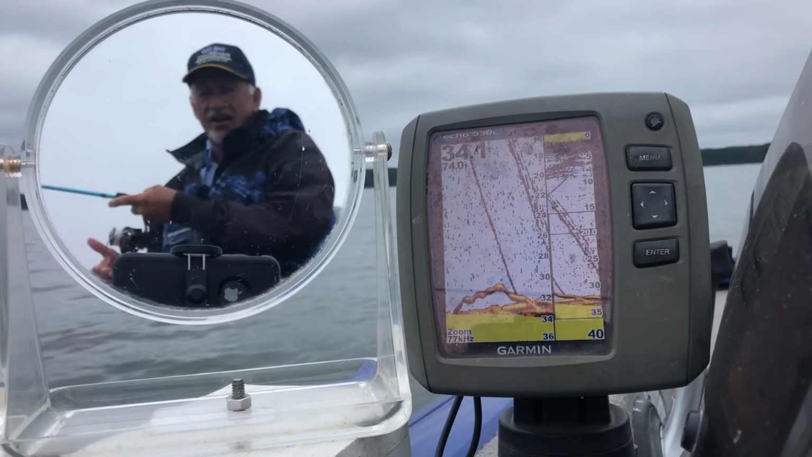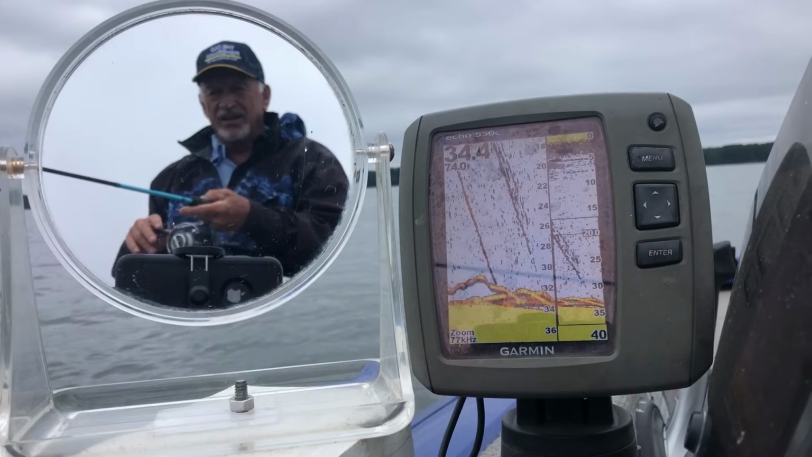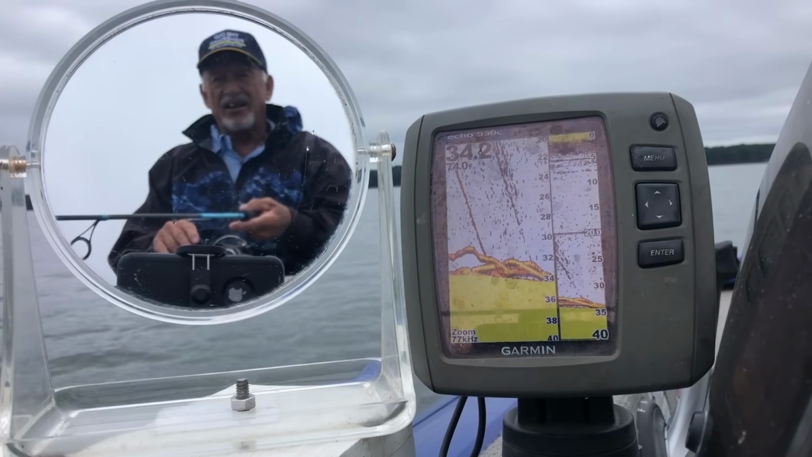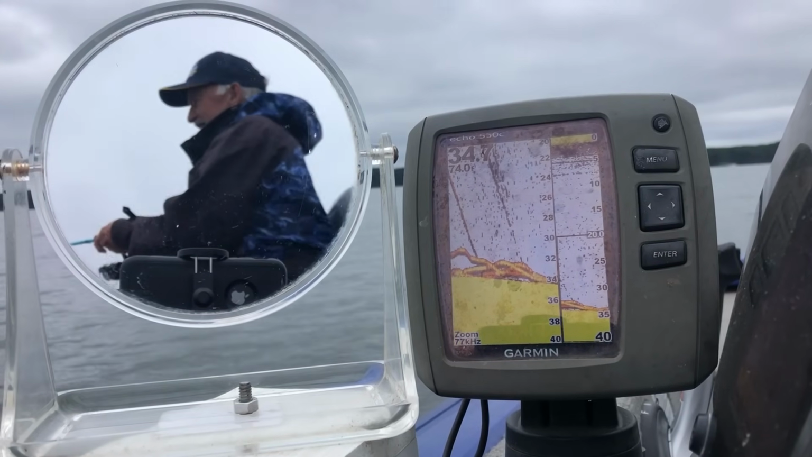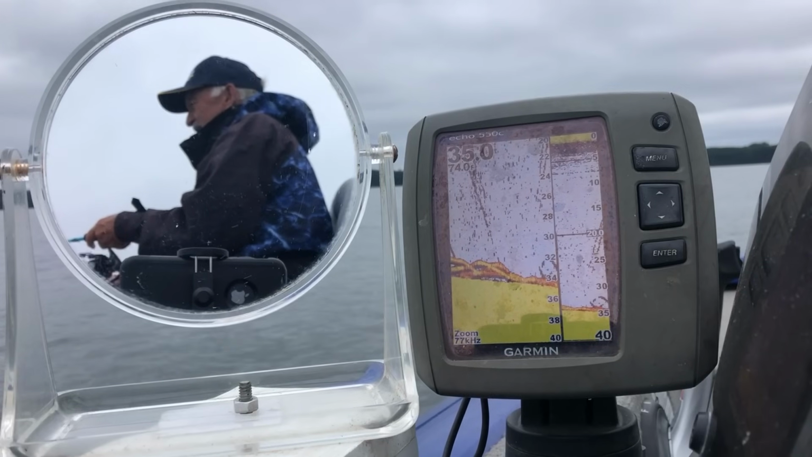See, we stir them back up. They some there. 34 foot, right on the bottom. Let's see if we get one bite. There he is. There he is. Stirring them up a little bit. If we can stay on them and not get out.